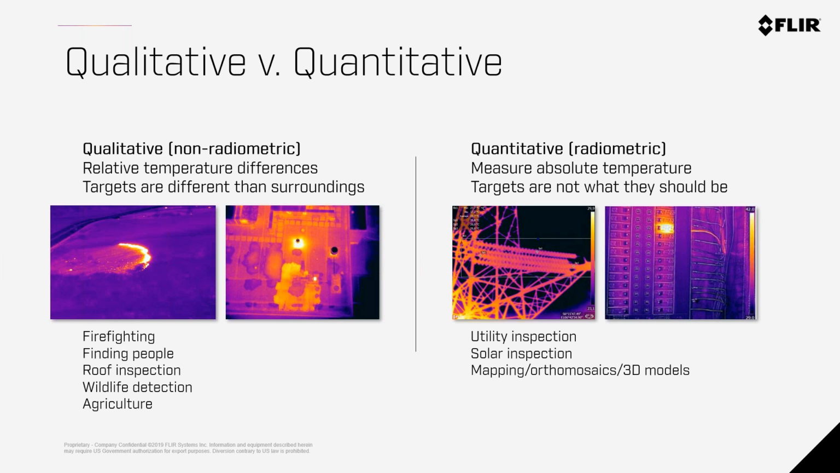Where if it was just slightly over, using a non-radiometric camera, you wouldn't be as concerned. Hopefully all of that is clear. Questions, make sure they flood in if I'm not being clear so I can take another stab.